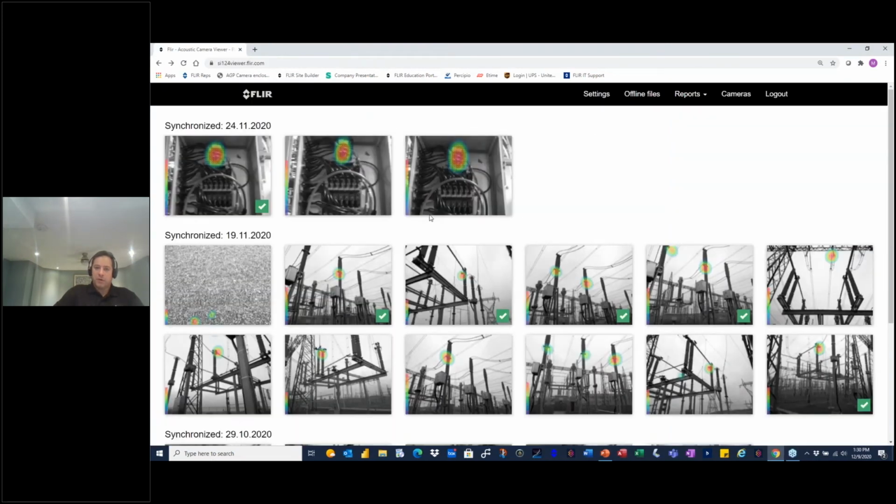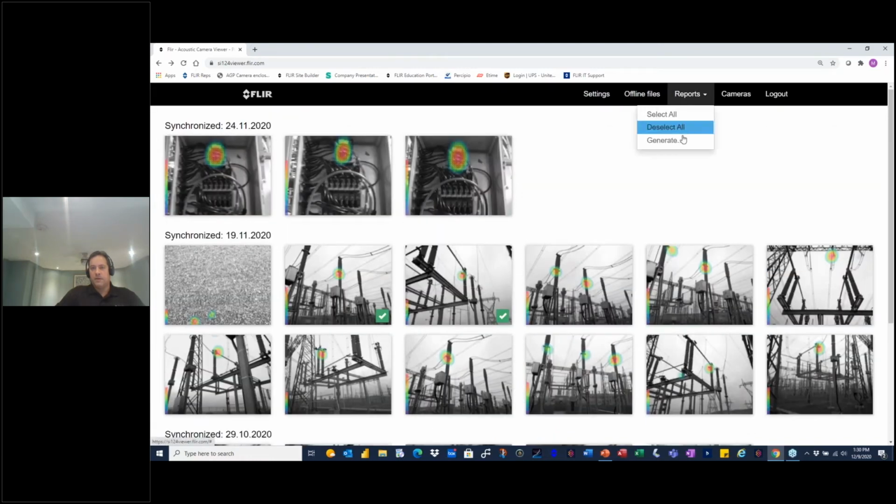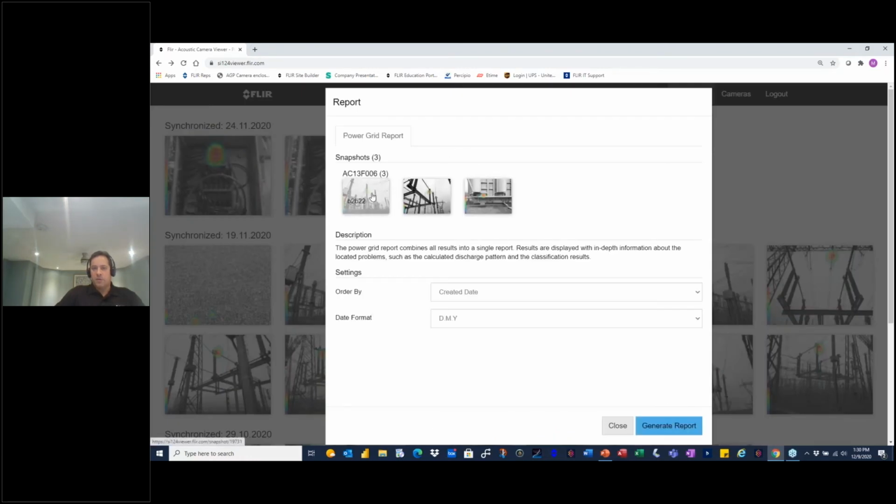In the power grid report, let me just select all the images. I'm going to select 3 images now, but this one as well. Now the camera knows that based on the frequencies being picked up by the ultrasound camera, these represent a power grid report.